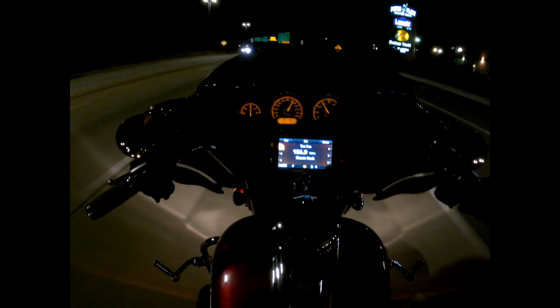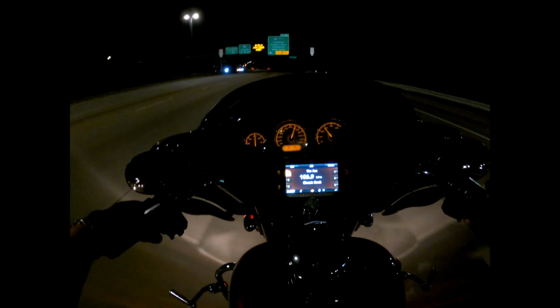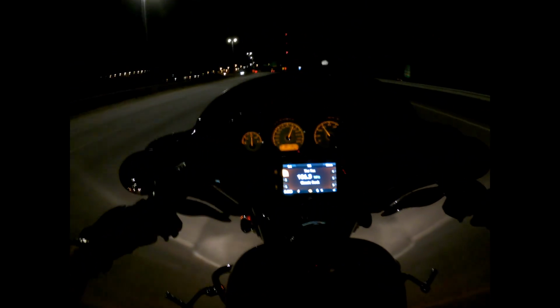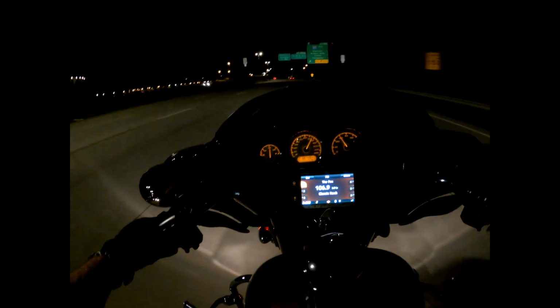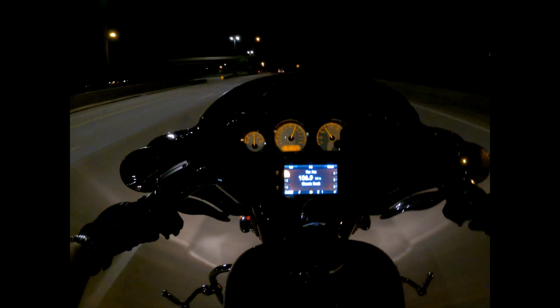There we go. Little windy, little windy. Just gotta make sure I take the right exit to his place. If not, we'll end up crossing the bridge tunnel. Then we'll have to turn around and come back.